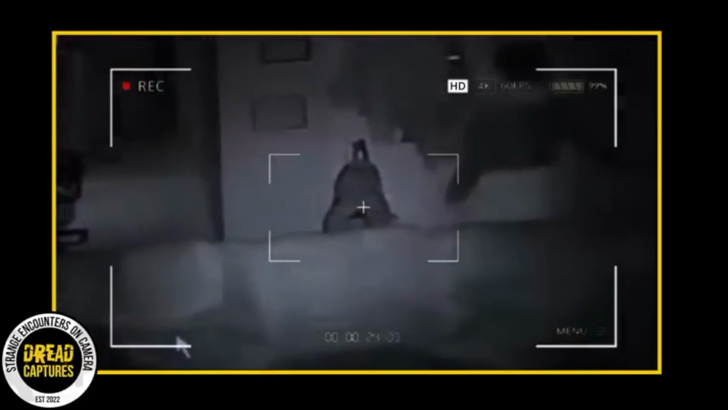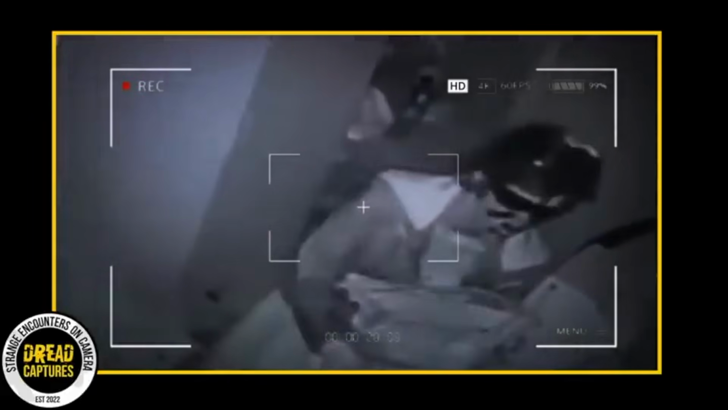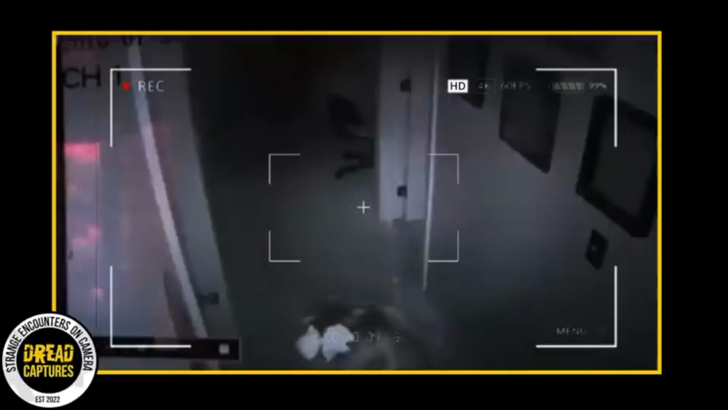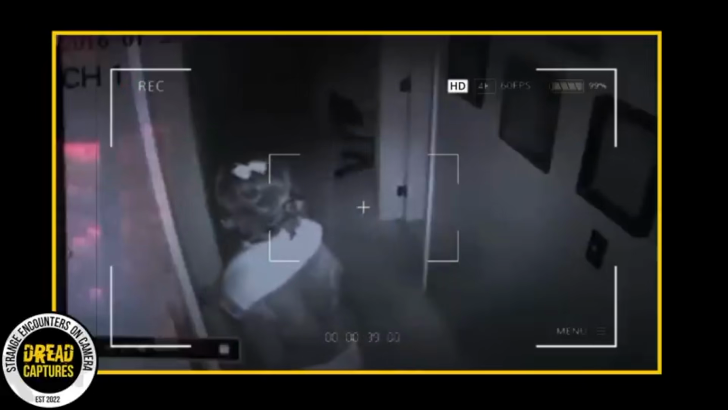And this wasn't just any intruder. The individual sported face paint, almost like an attempt to hide her identity or blend in. But what was even more bizarre was the way she moved through the house. She seemed to know her way around, almost as if she had been there before.